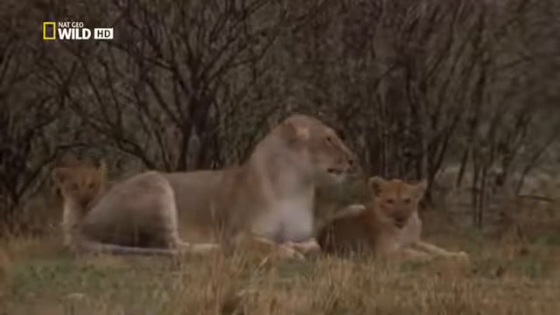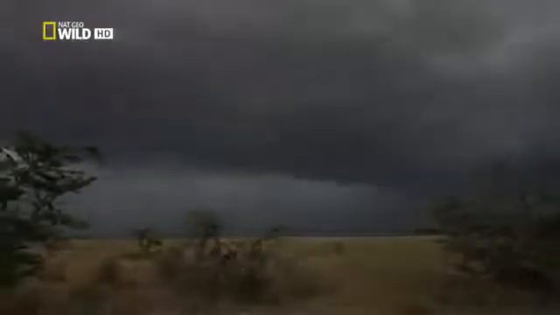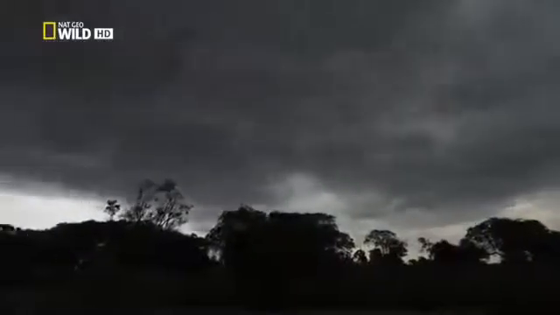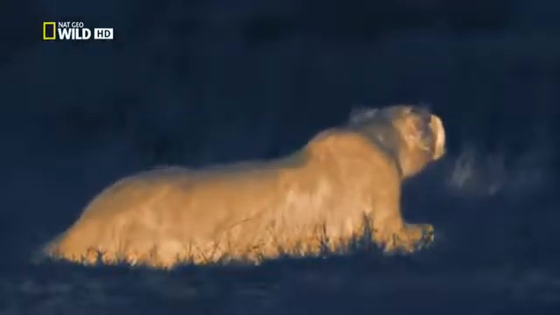Lions love gentle rain. The moisture cools them, ready for a night's hunt. Thick cloud conceals lions in utter darkness as they prepare to hunt. Even the ultra-sensitive starlight camera struggles to capture meaningful images. But the thermal camera cuts through the dark to pick out the warm-blooded animals.